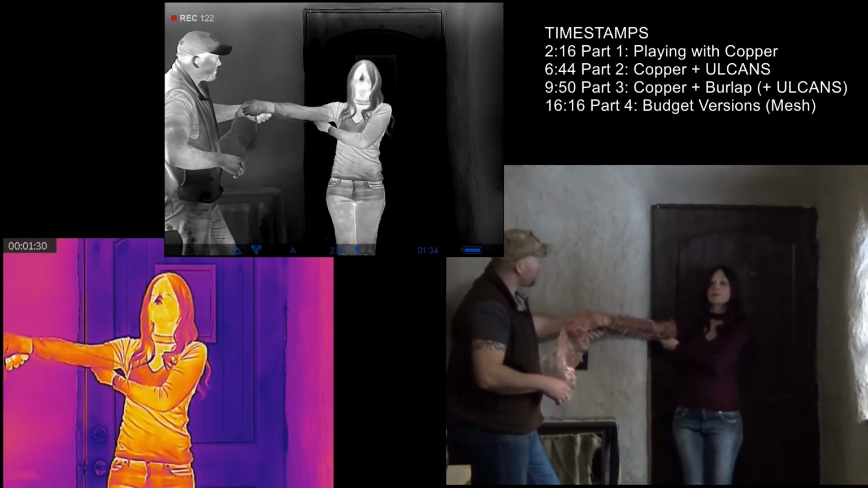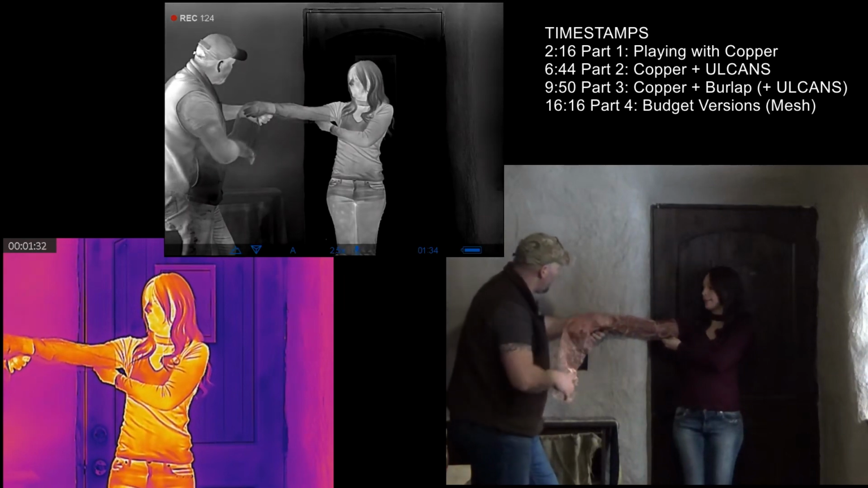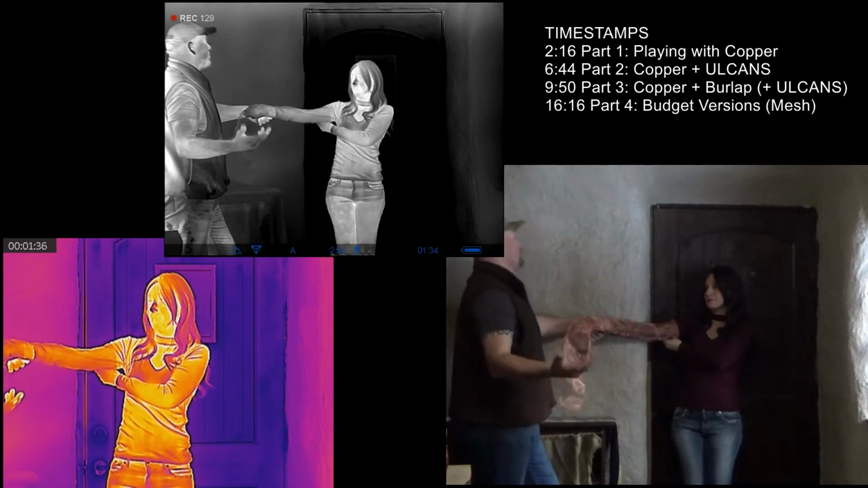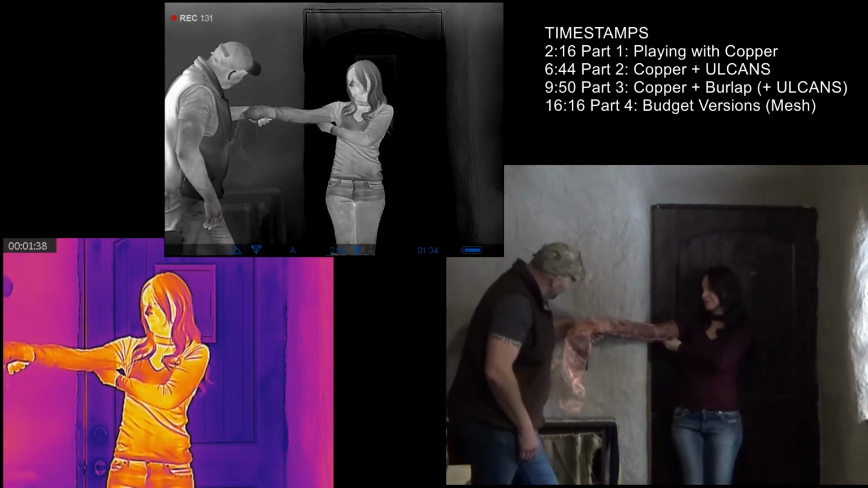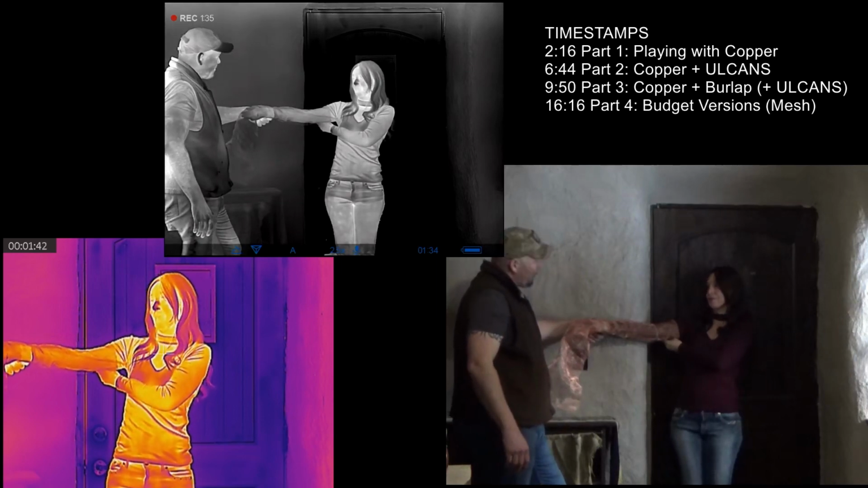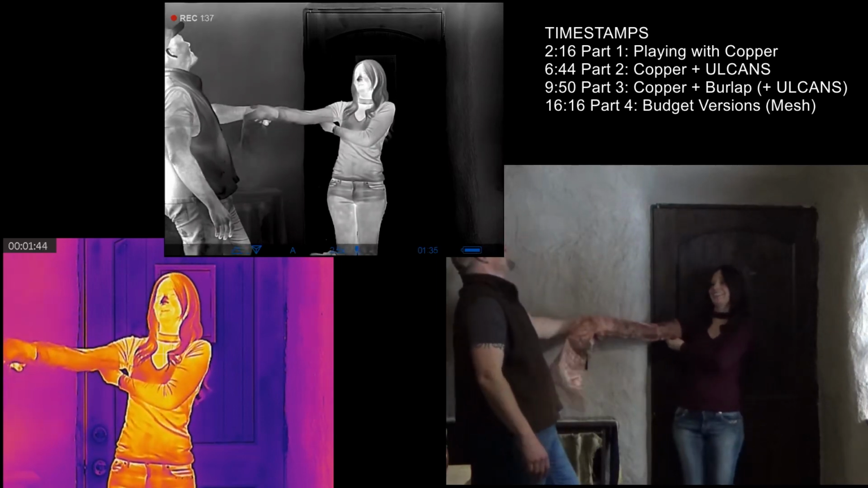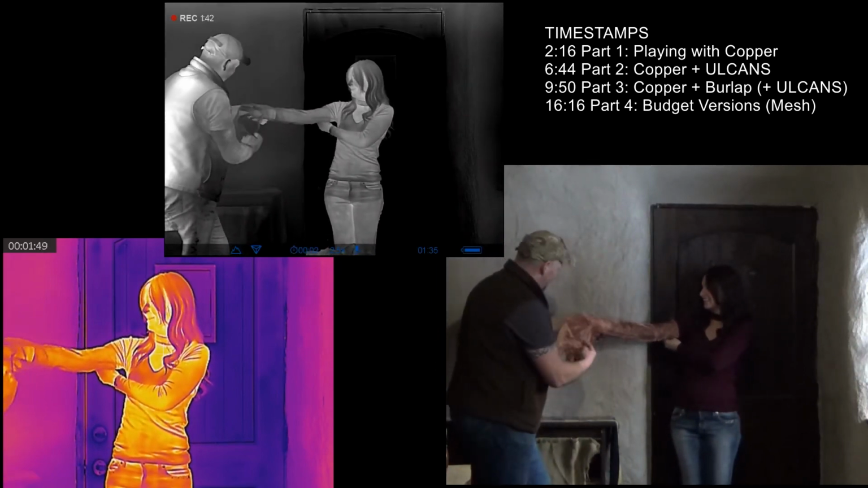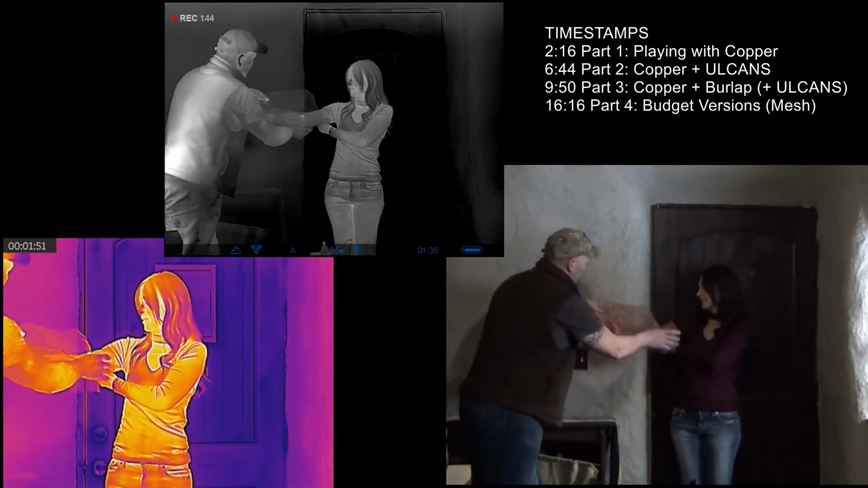And then what I want to see is how it does for warming up. So we're just going to give it a few seconds. It's either going to warm up or not. So la-di-da. 1, 2, 3, 4, 5, 6, 7, 8, 9, 10. Alright. We're going to double it over.